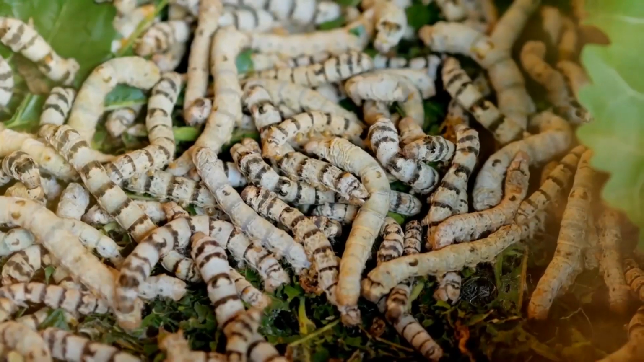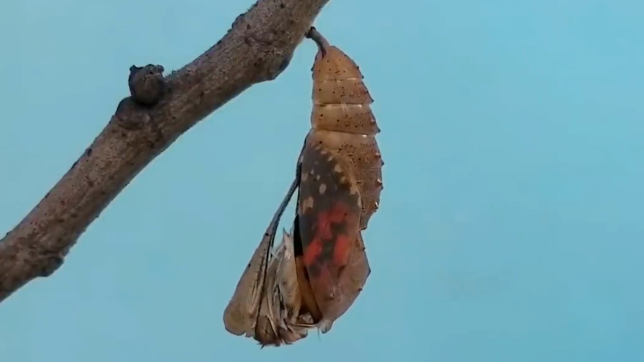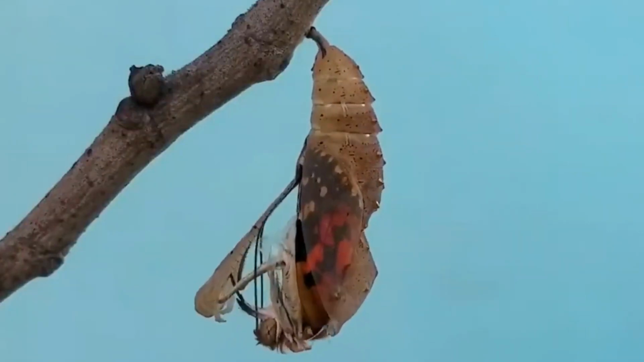When the video was uploaded, no one could tell what it was. A caterpillar? Or maybe some other insect? But it didn't look like anything anyone had seen before. Well, I did my research, and it turned out to be a thing called a case-bearing clothes moth. And this thing is just as weird as its name. They're named for the silken case the larva weaves to protect itself while it's eating your carpet, and, well, I too would be weirded out if I ever saw one.